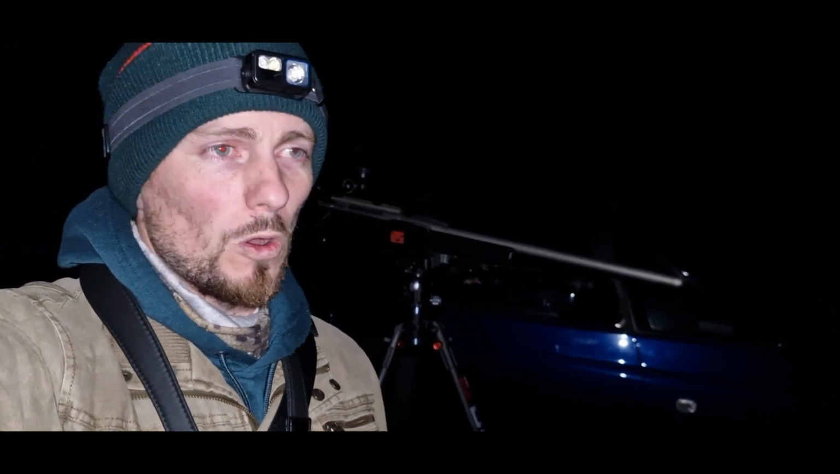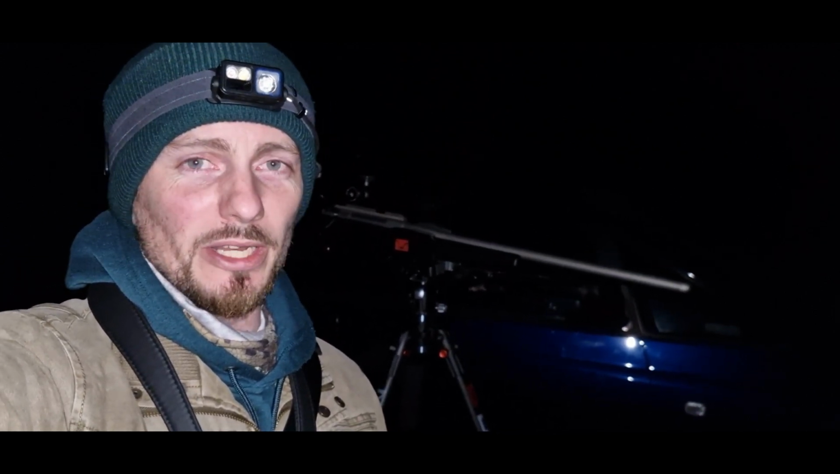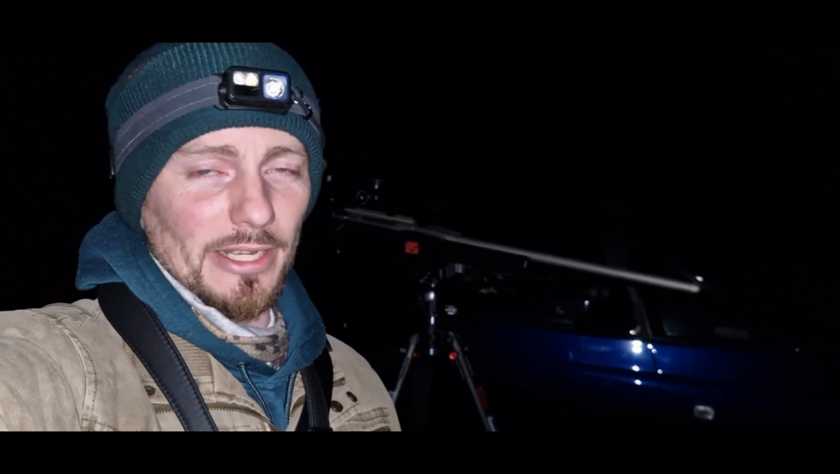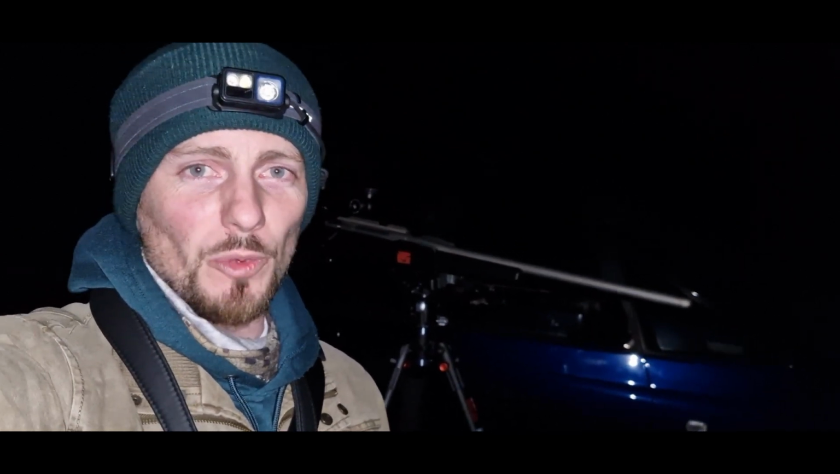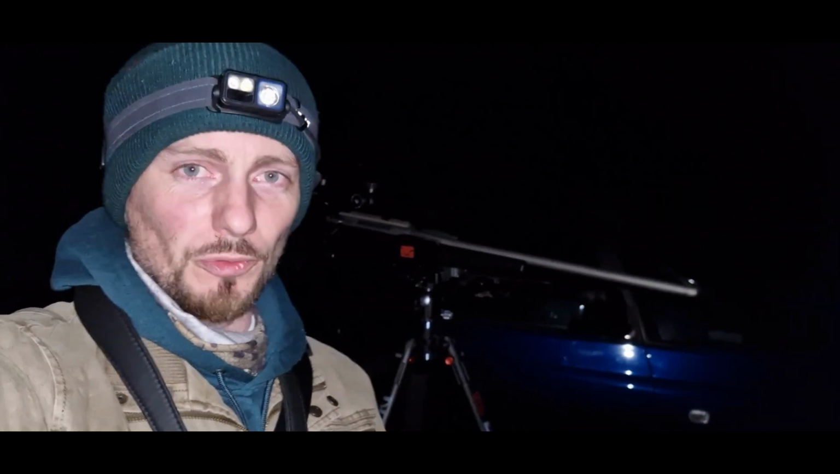I'm hitting this area so hard at the moment is because in the last two times I've been out, I've encountered 18 foxes. Of those 18, I've been able to get 10 of them. So I know there's still a few hanging around this particular area. It seems to be very central to the surrounding lambing paddocks.